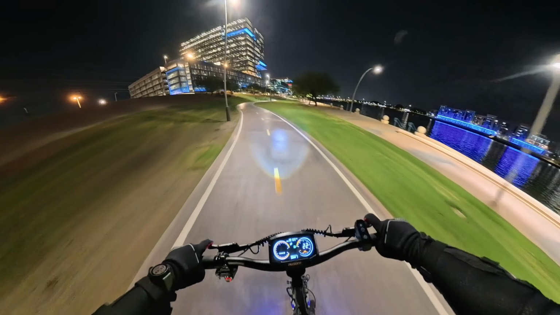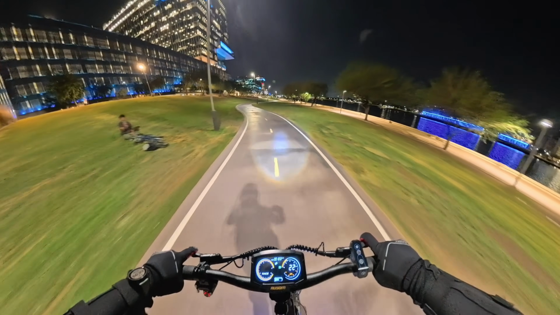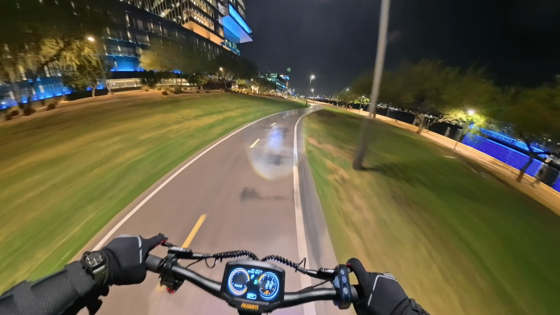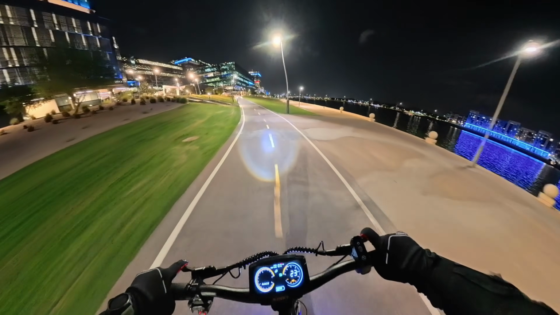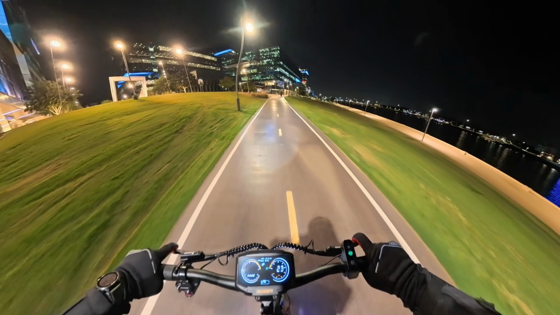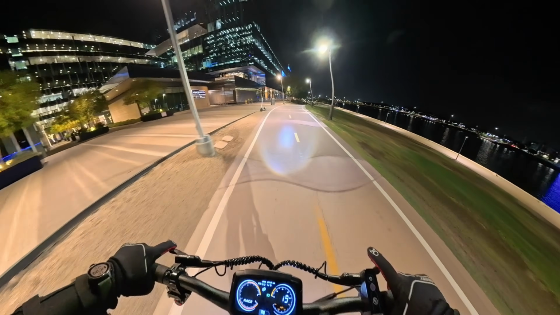Get yourself some gloves, preferably with wrist protection. Get yourself some kind of body armor. I've got Fox Racing body armor that I'm wearing right now. And then some knee pads. Ideally, you'd have knee pads that are built into some kind of pant, because these strap-on knee pads are great, but when you fall and you hit those legs on the ground, those knee pads can rip right off. So you just want to watch out for that. But I'm currently wearing the knee pads.